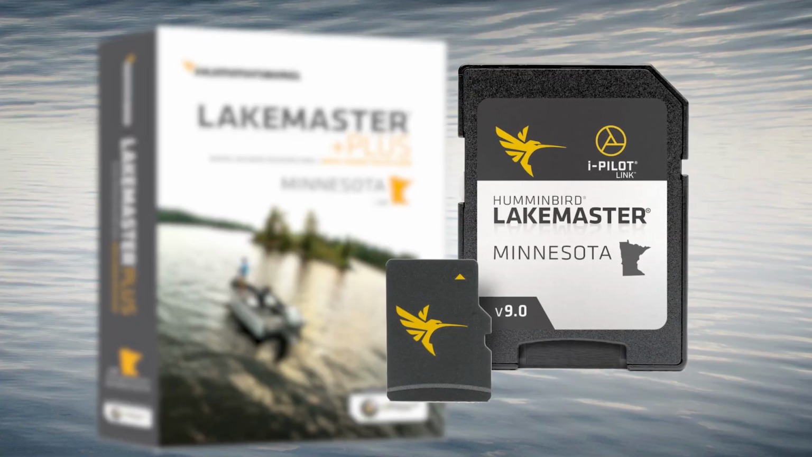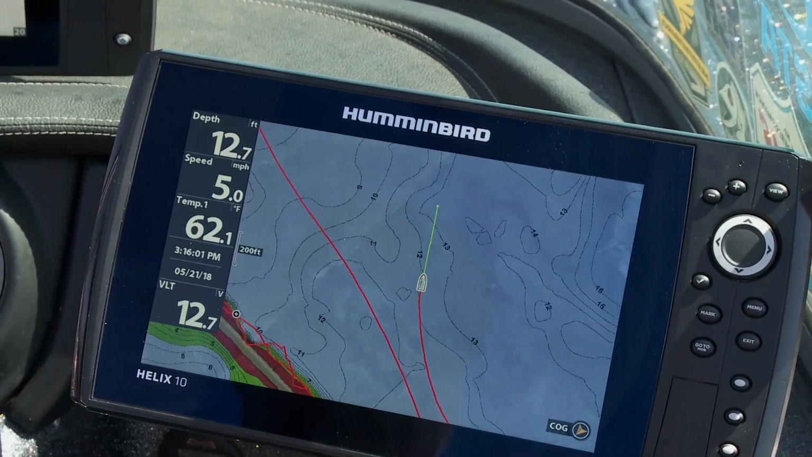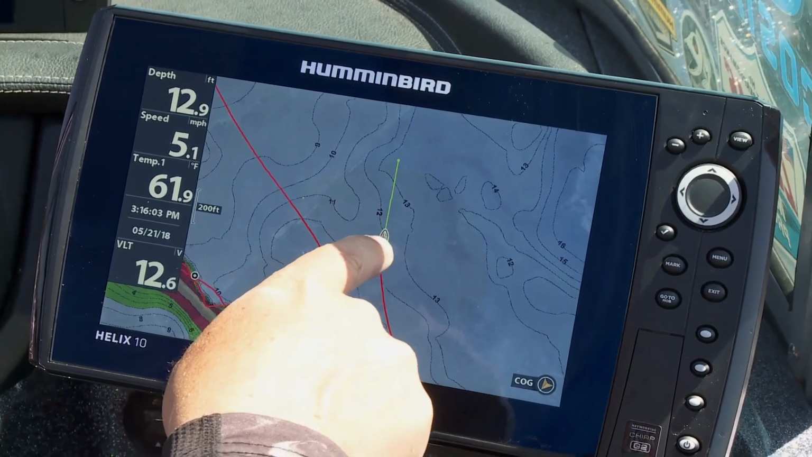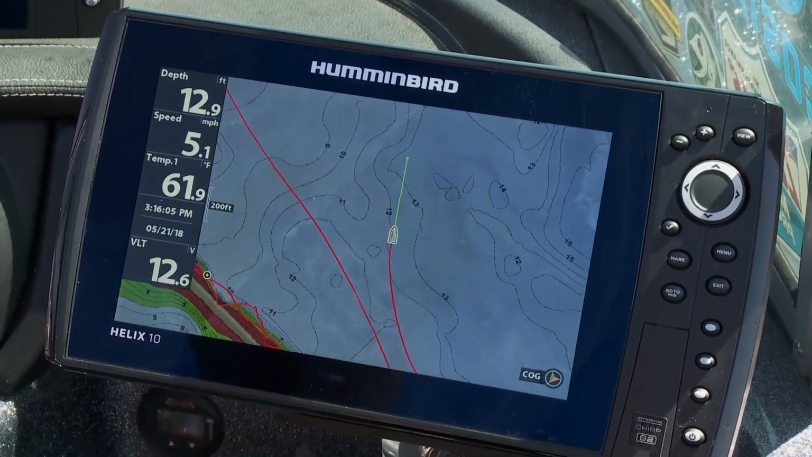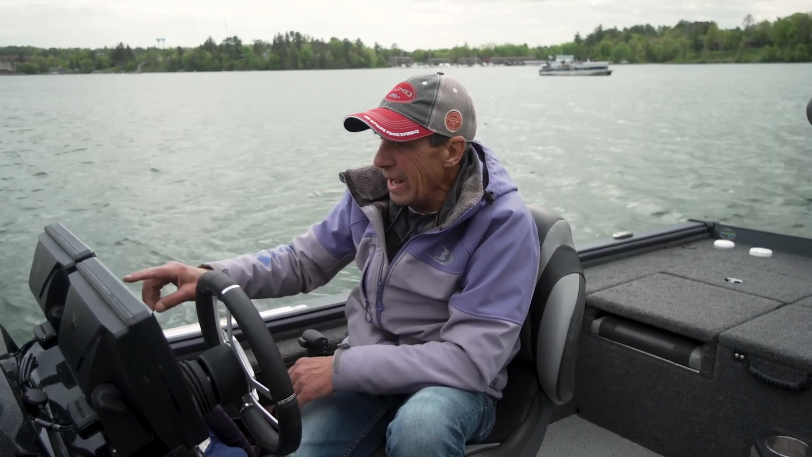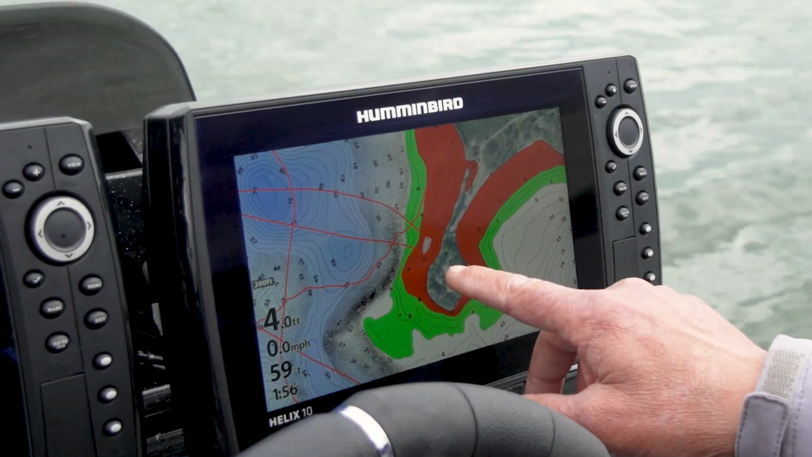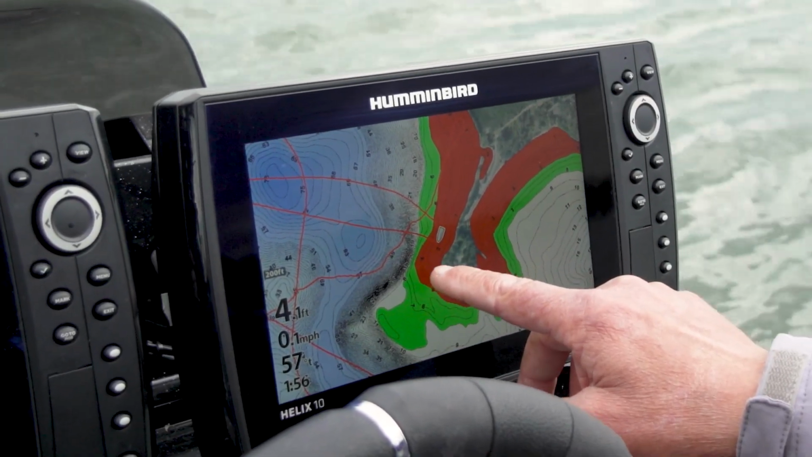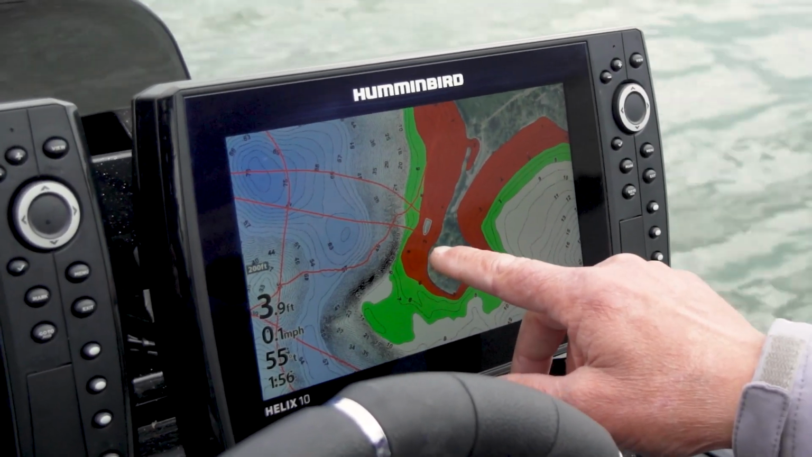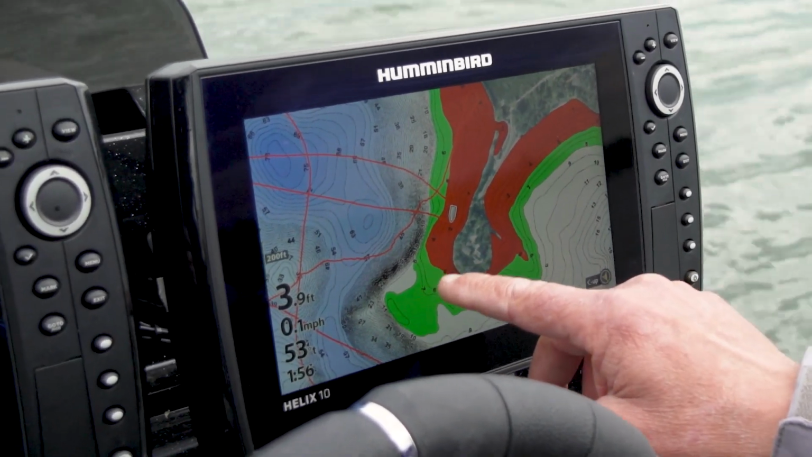On my Helix 10, I have a map card in here that gives me 1 foot depth contours, and it's huge in the fact that I can change the map based on the time of the year I'm on the water. Right now I have my map set up where I have my shallow water highlight, which is the red, at 5 foot. And then I have my other depth, this green depth highlight, anywhere from 7 to 12 foot of water.